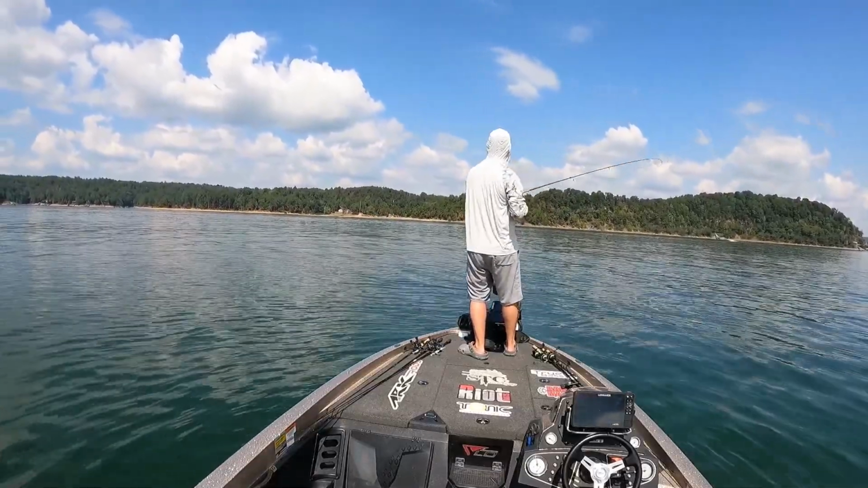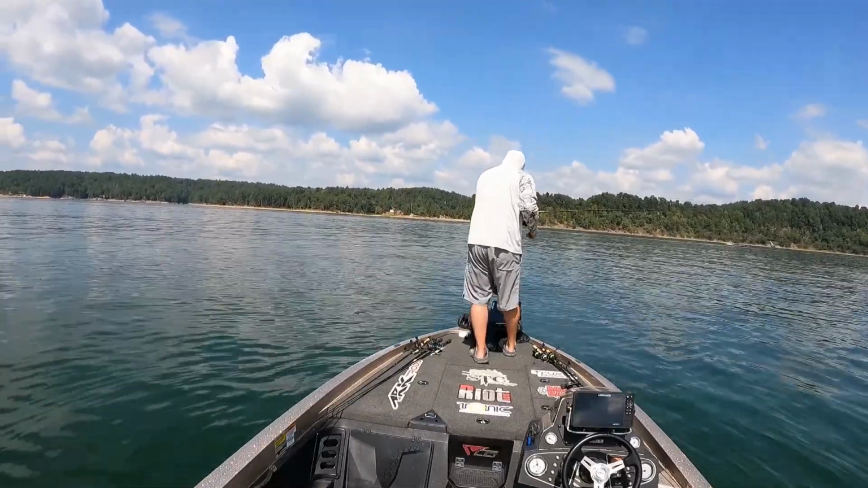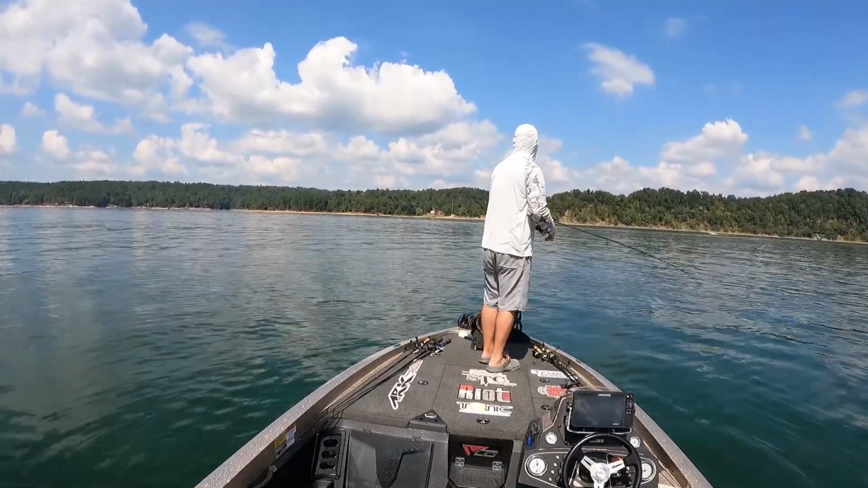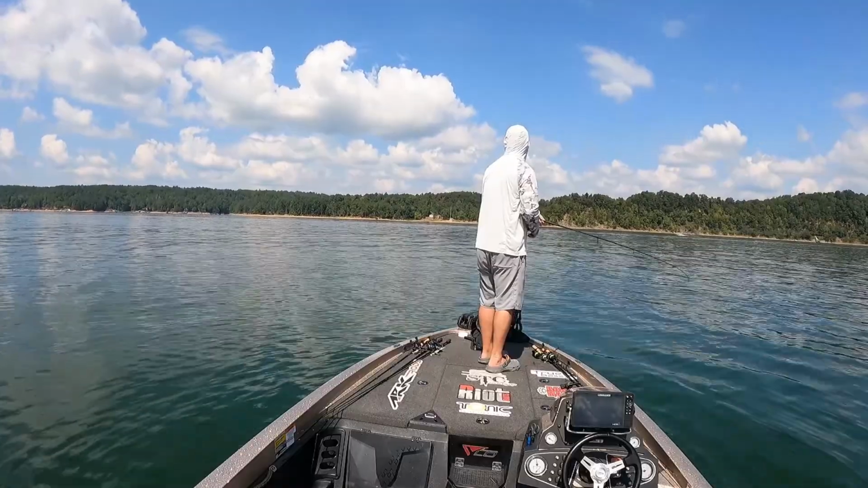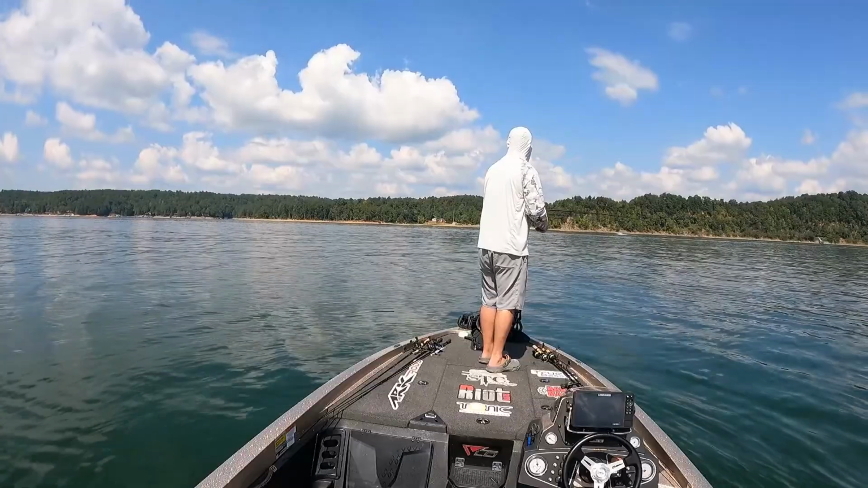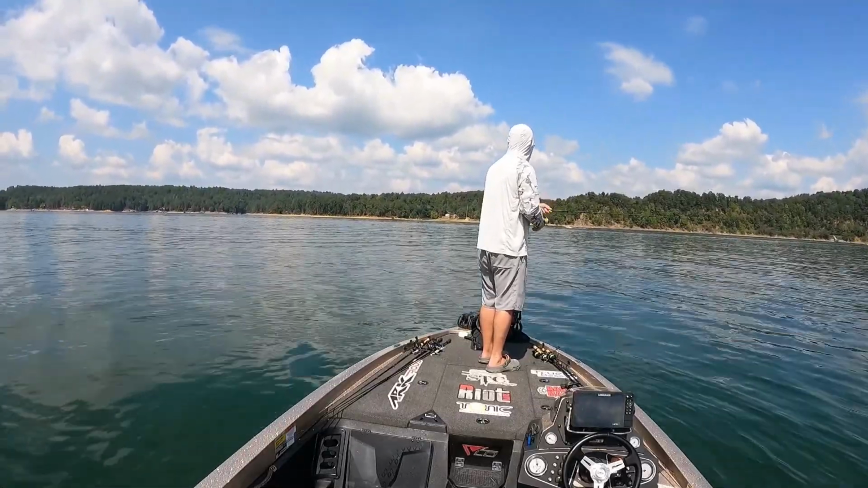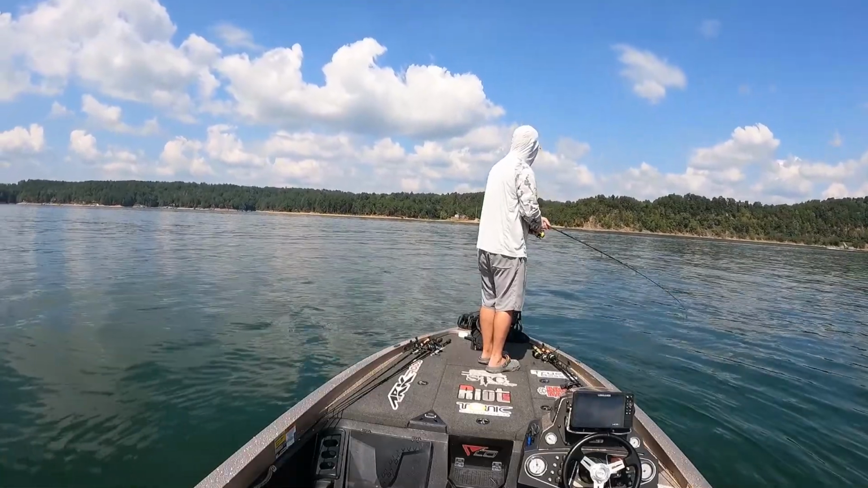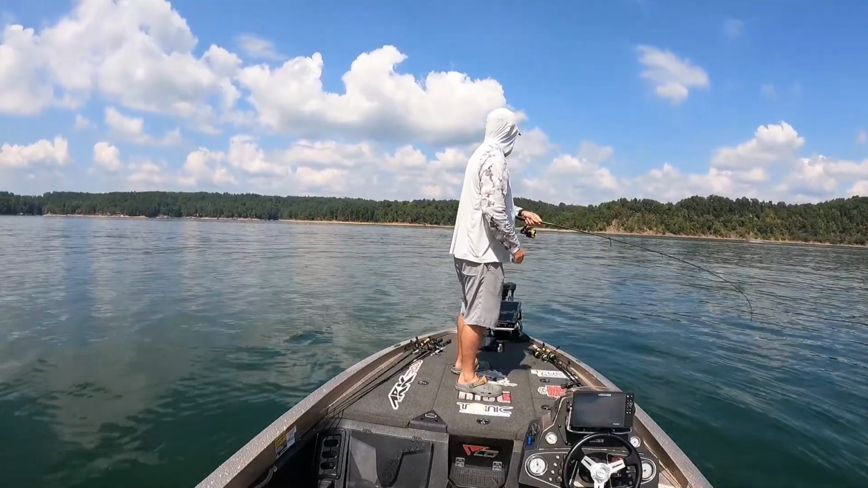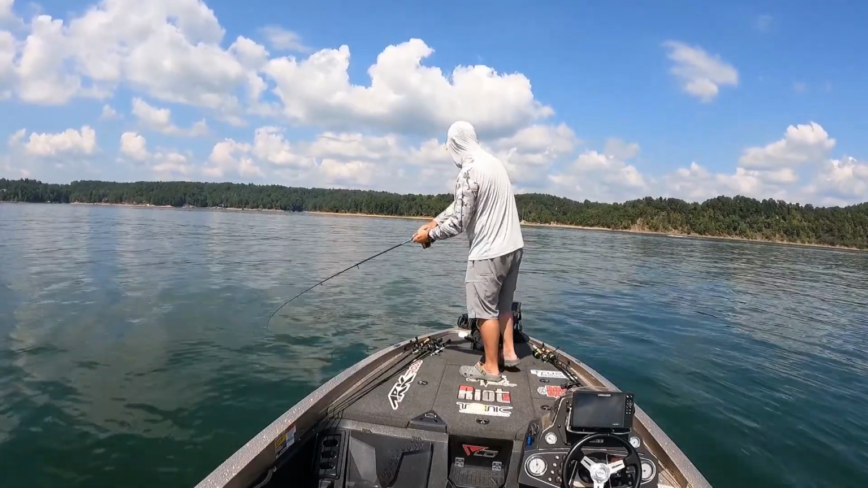I cast that one right on its head. It hit it on the way down. I'll try to act nonchalant as the other bass boats go by.